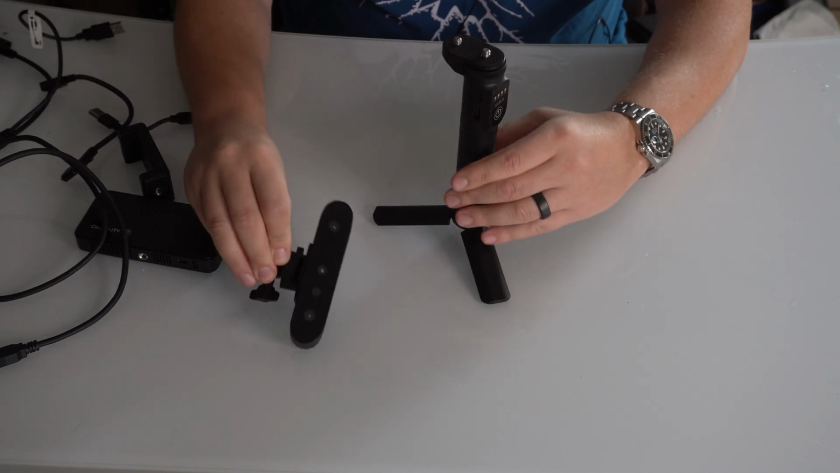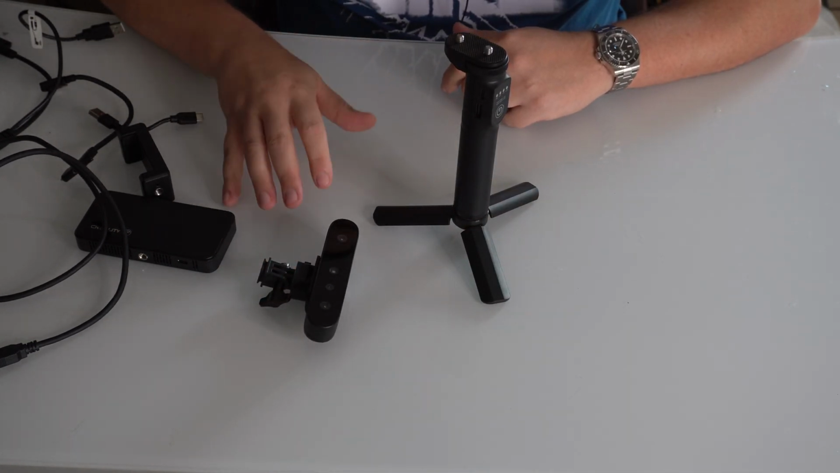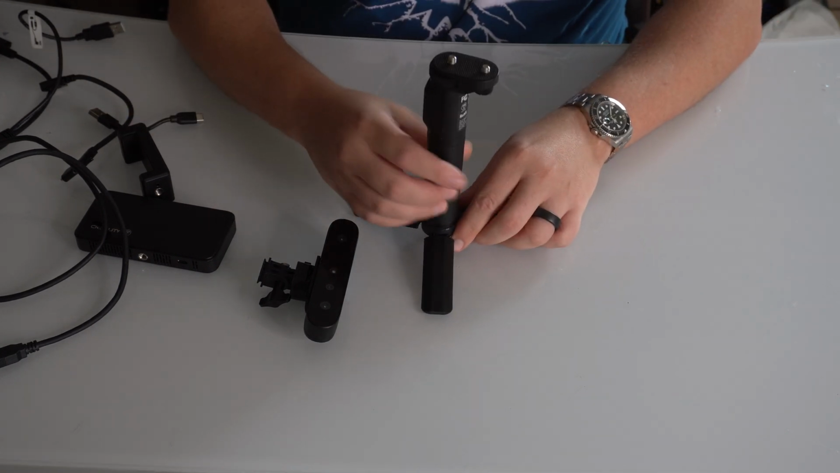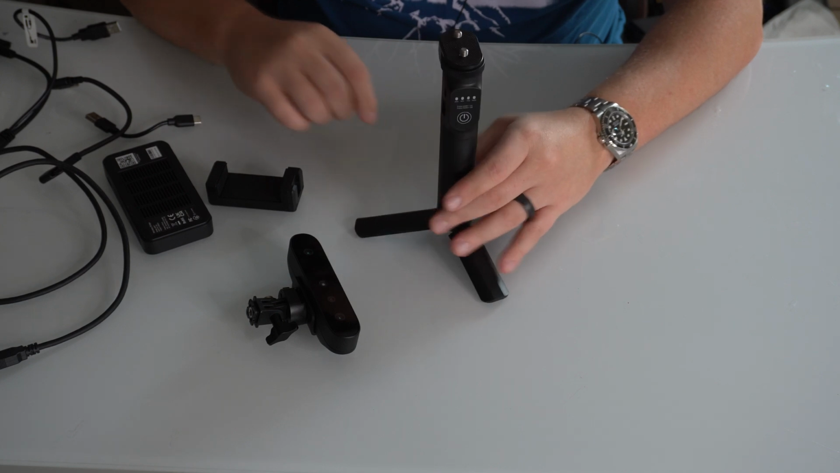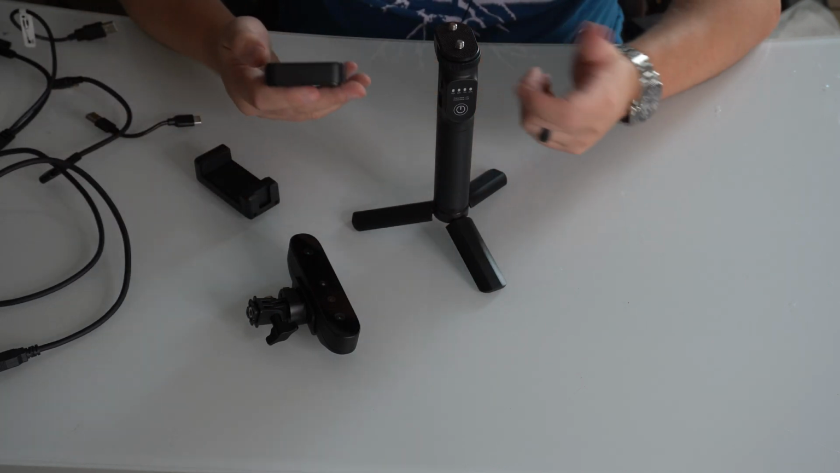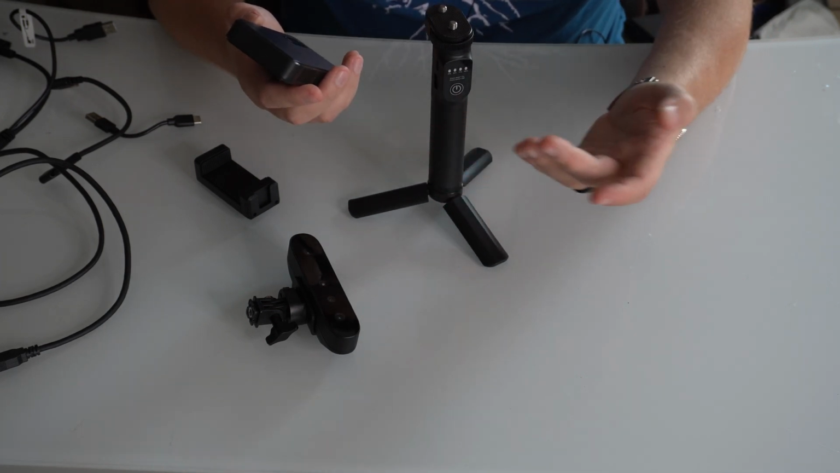Now, if you're using this with the mobile app, you're going to want to add the Wi-Fi bridge and then the actual phone holder. So to do that, obviously you'll just connect your battery pack to the tripod base. Then once that's on, you'll connect your Wi-Fi bridge. So it doesn't really matter if you put this on the front or the back.